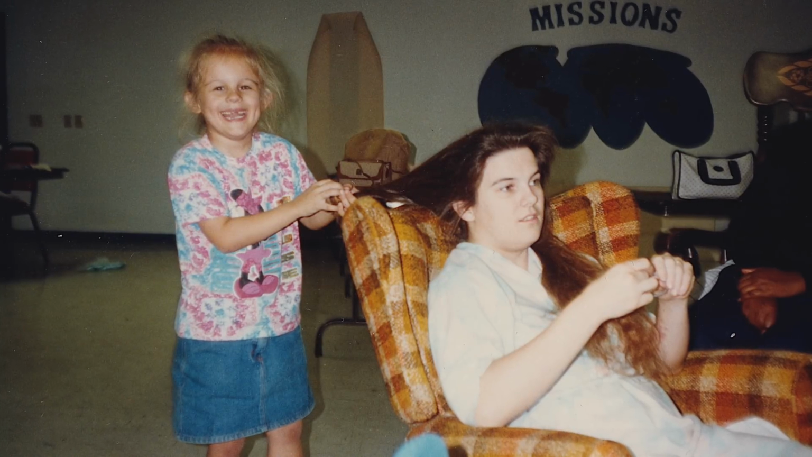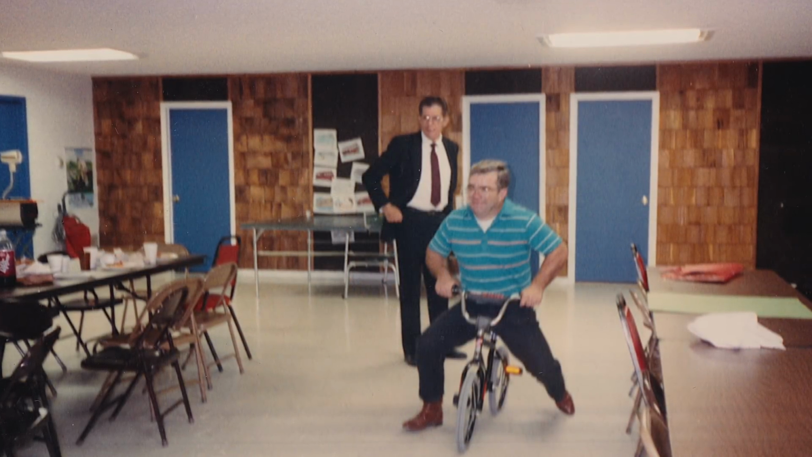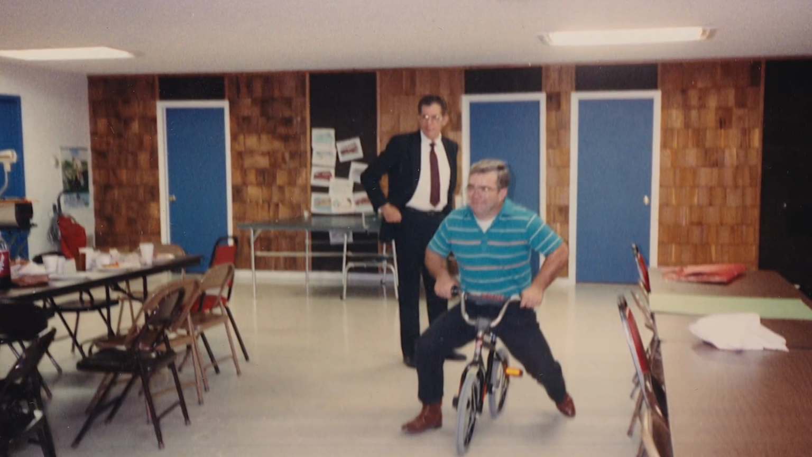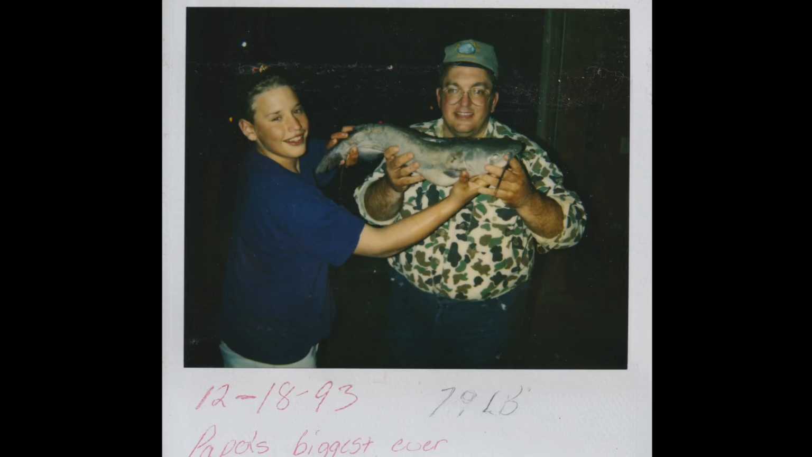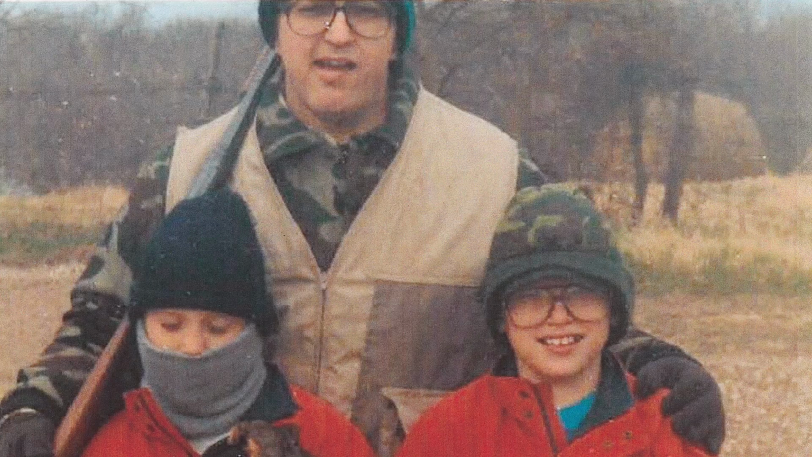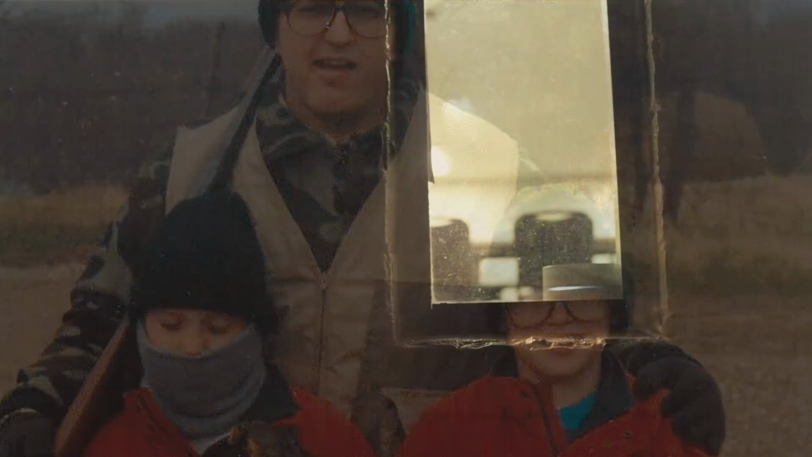I was only 7 years old, but I remember lots of good times in that old building, as they were just good people. Up to that point in my young life, I'd spent most of it hunting and fishing with my dad, growing a love for the outdoors. But it wasn't until one special night that something happened in that old building that changed my life.